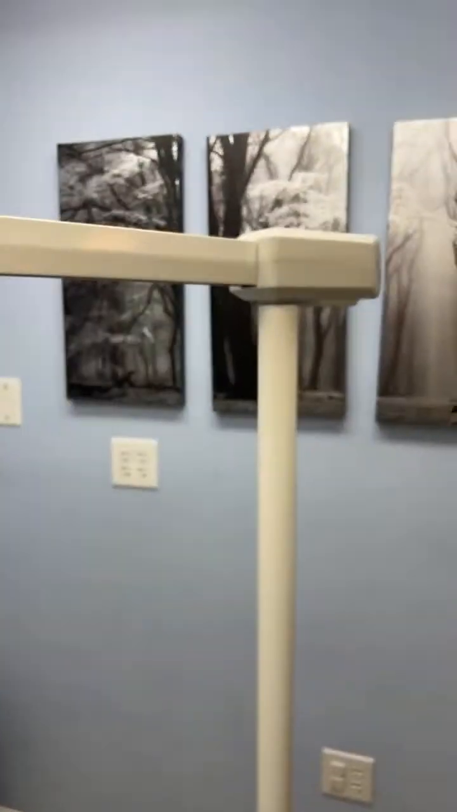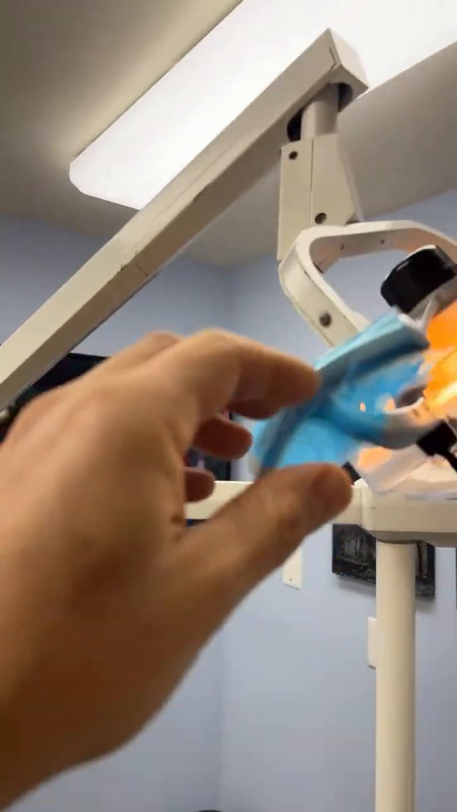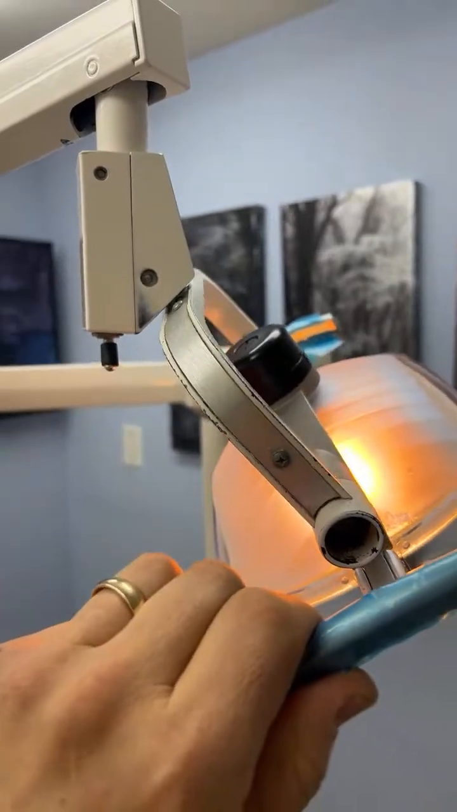Today I wanted to go ahead and cover some troubleshooting here that is at an office I was just at. I'm going to flip the camera here, and what we're looking at is a dental light. This is an ADAX 6300 light. It's actually kind of an interesting one because it has an old-timey metal here.